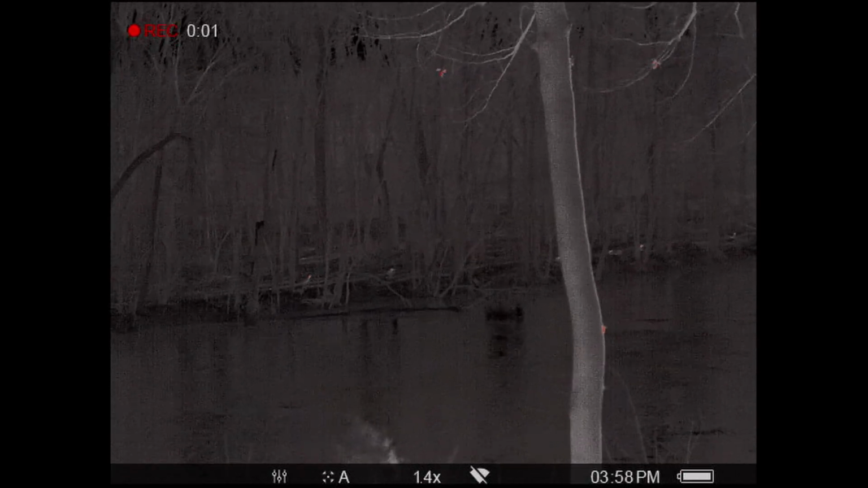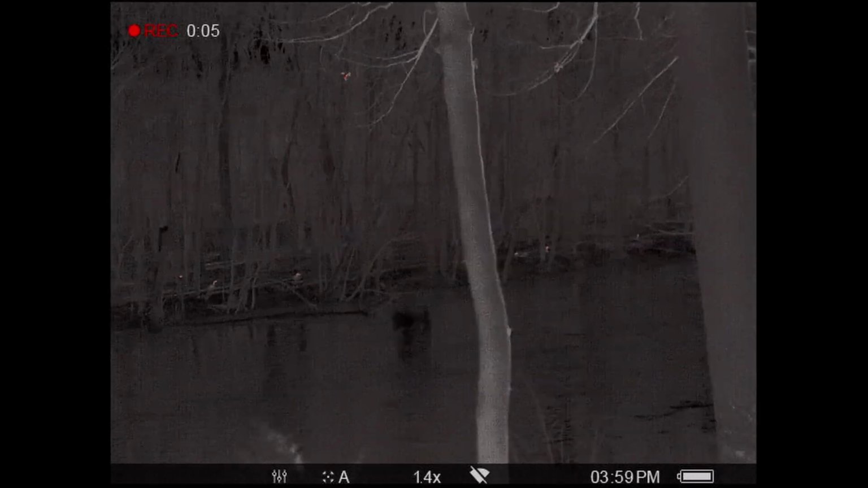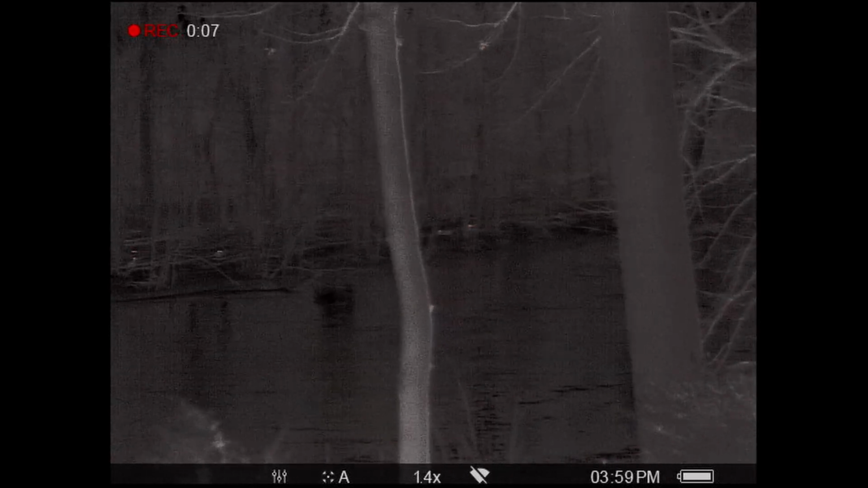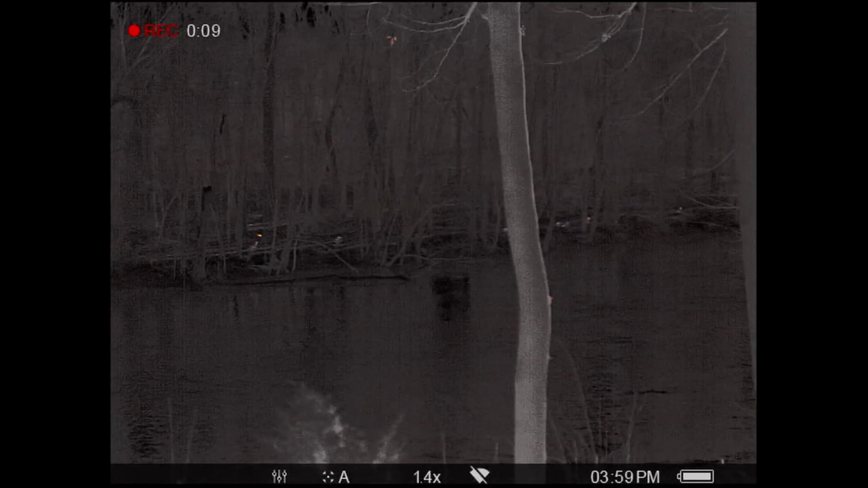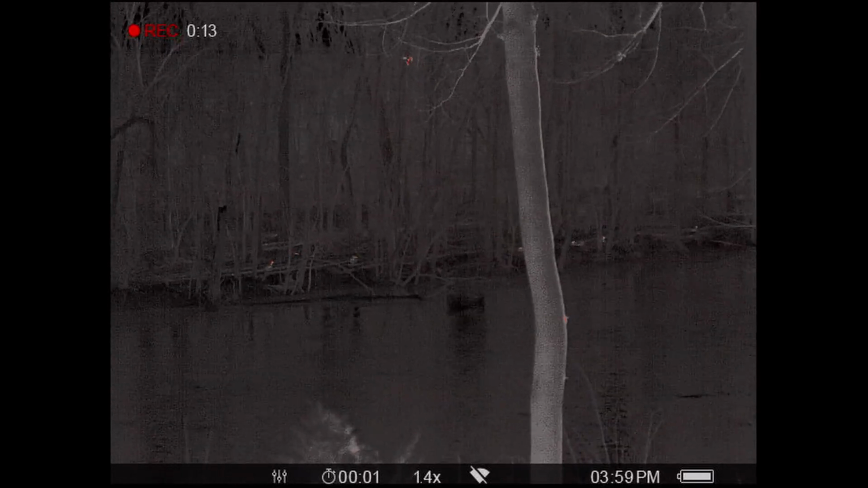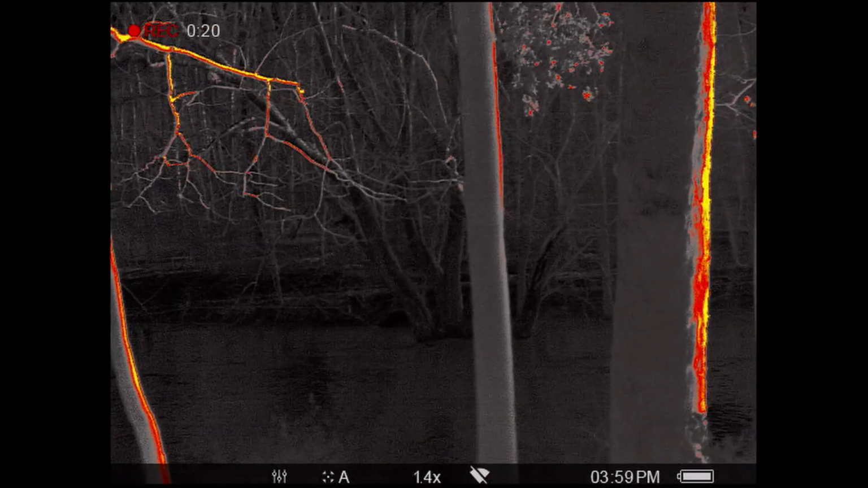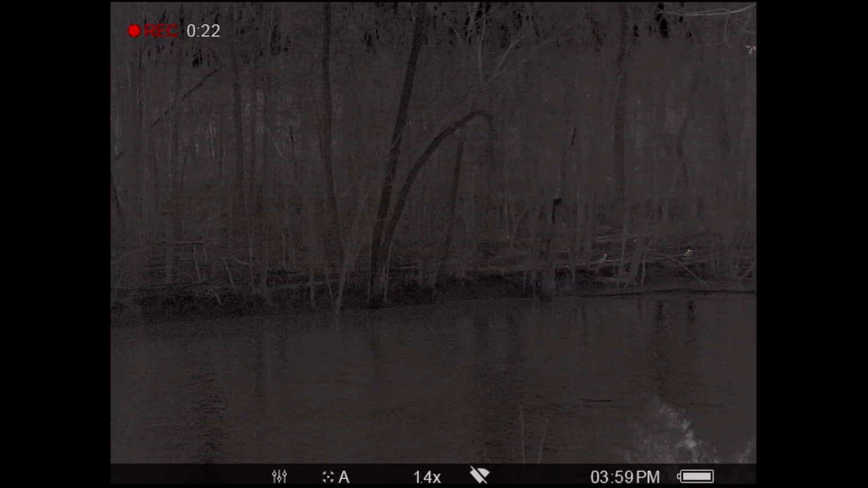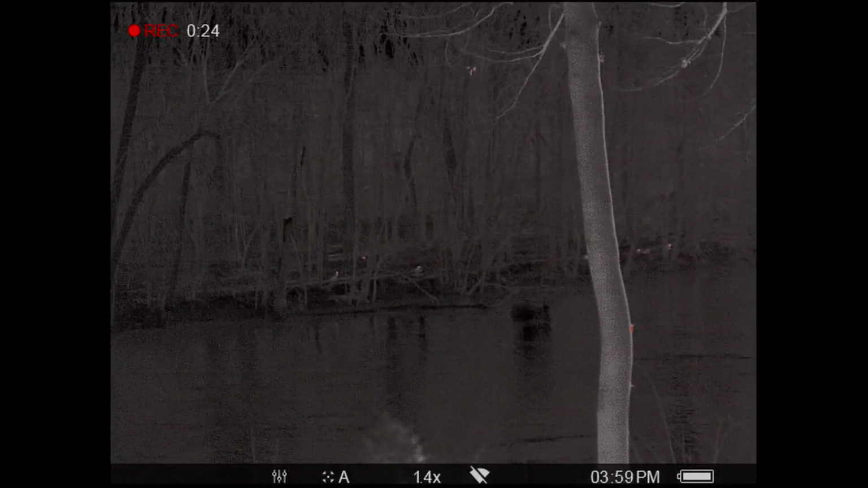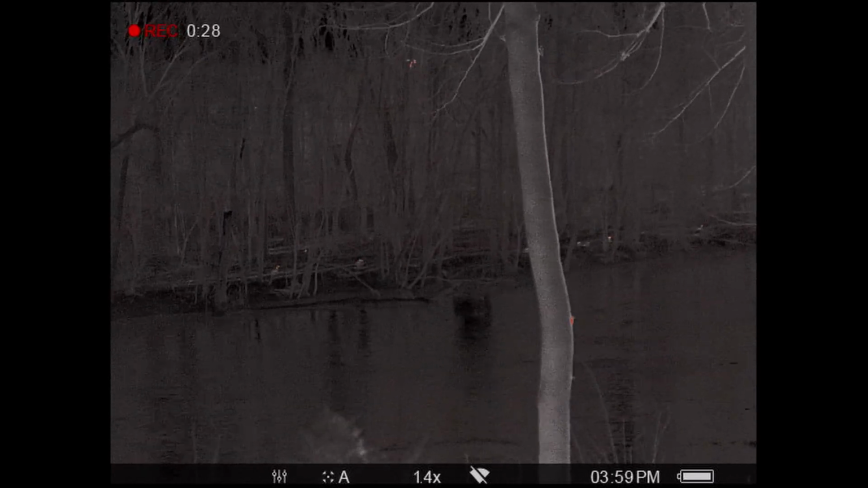So next up we have the Pulsar Helion XP28, which is my favorite thermal monocular that I've tested. And as you can see, much wider field of view here, and we can easily pick out the heat sources. Oh, here's an automatic calibration. Much easier to pick out the heat sources out there. And it does have zoom functionality, which I may try to get into here in a second. I don't usually use it.